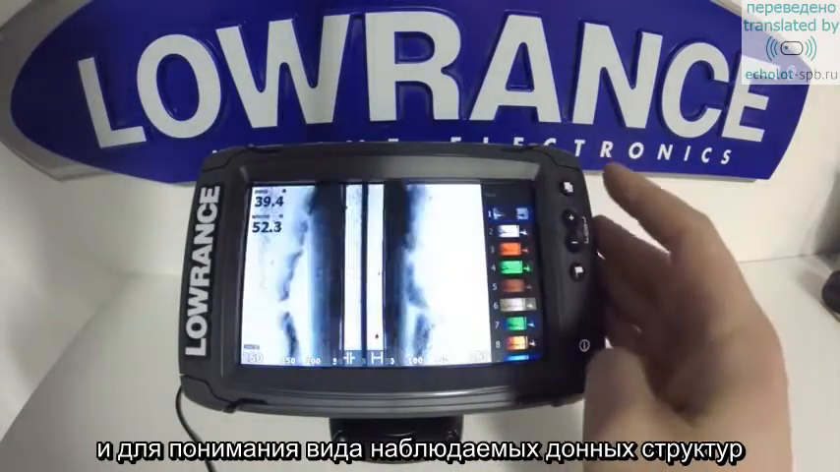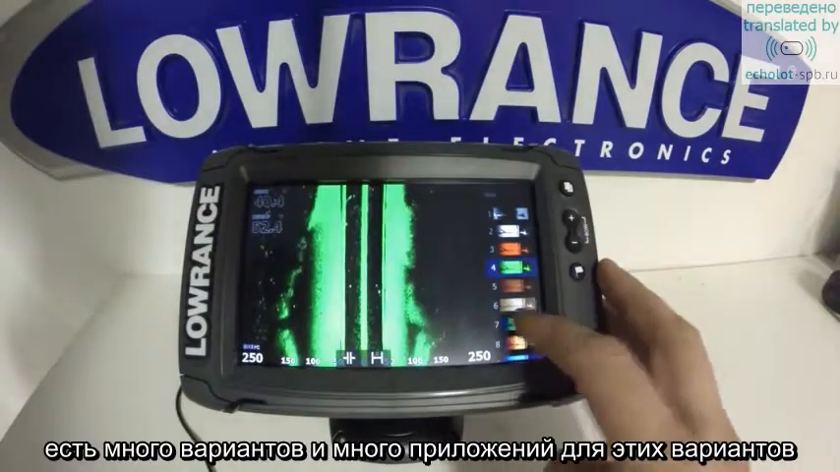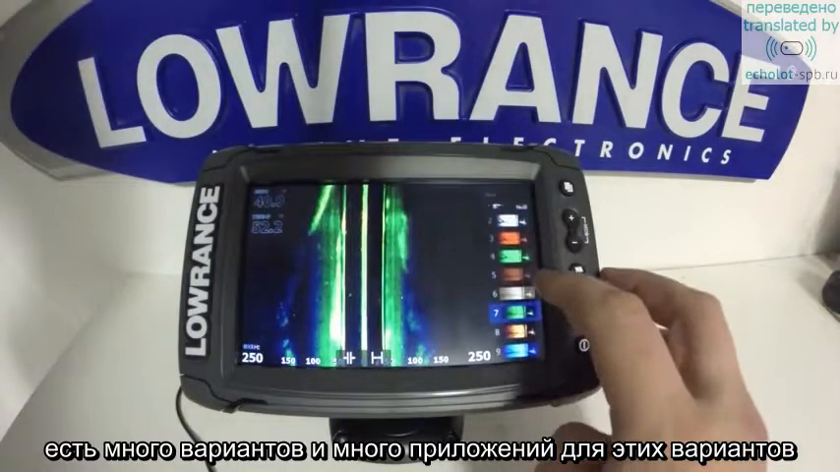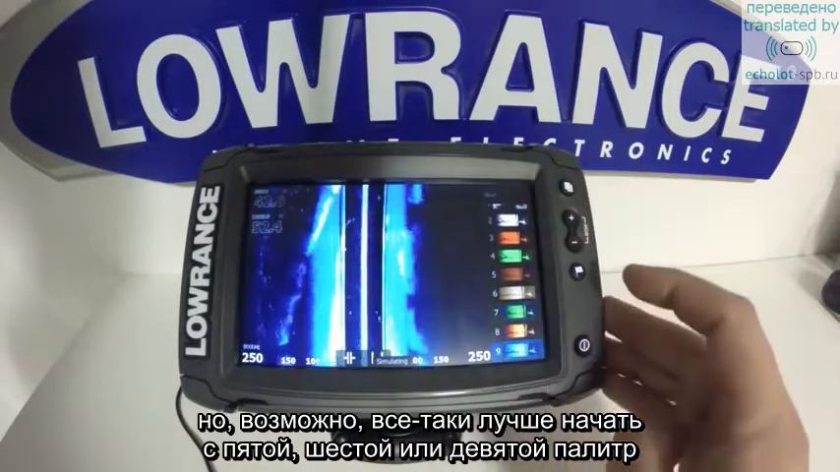You can play around again with these just like you would on the traditional sonar, as there's many options and many different applications for these. However, you're probably best to start with 5, 6, or 9 when you're first learning how to use the unit.